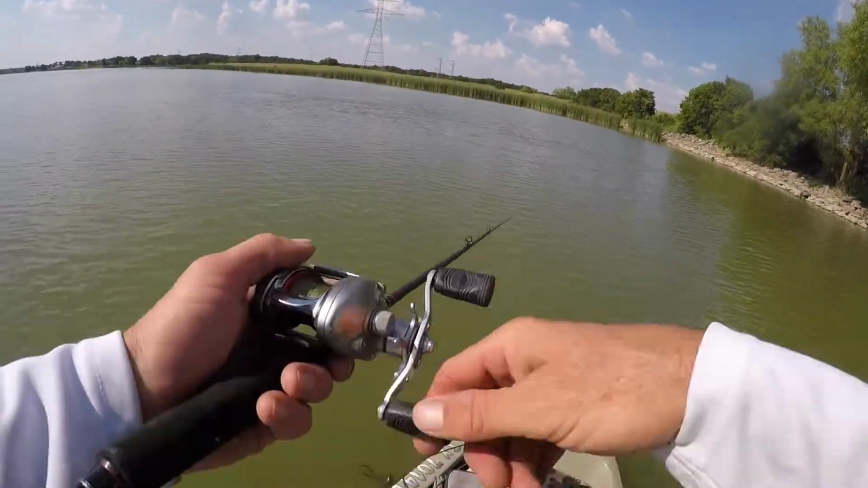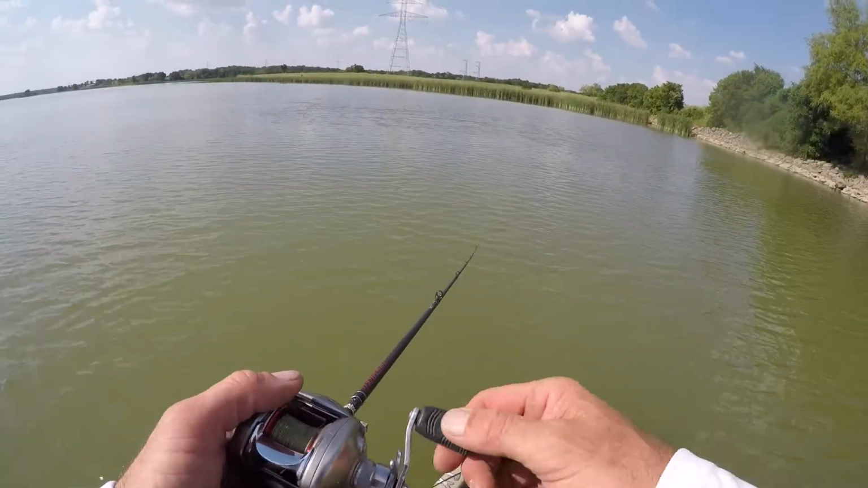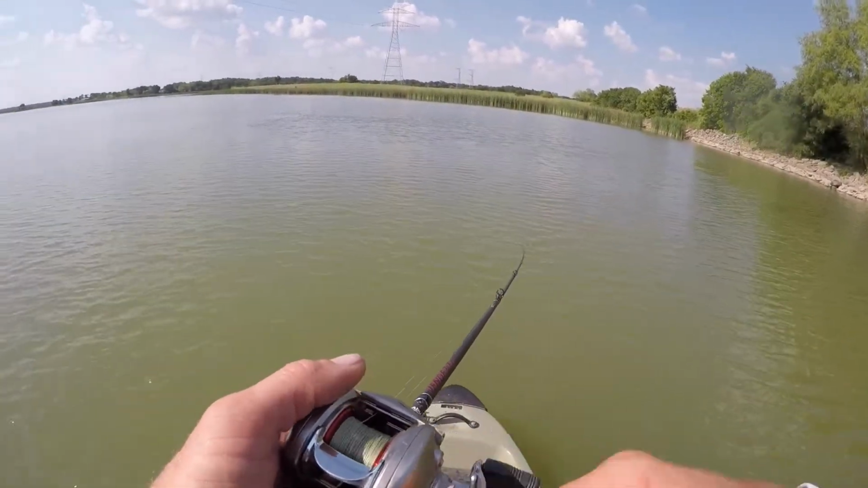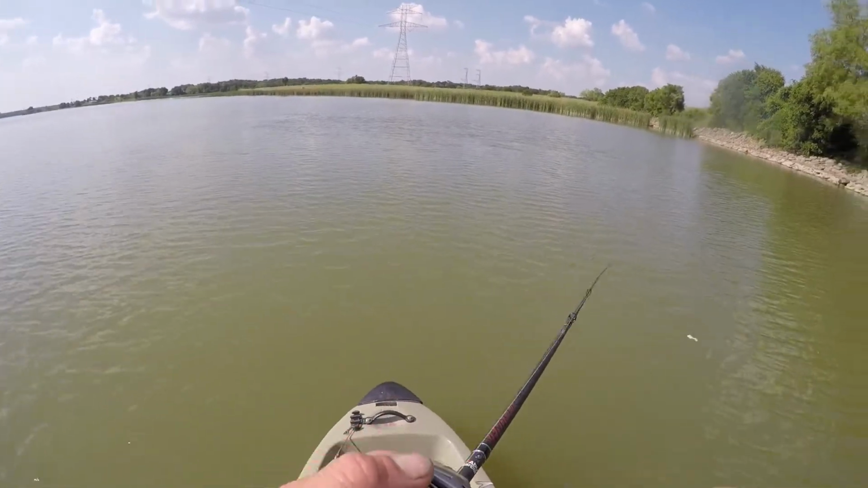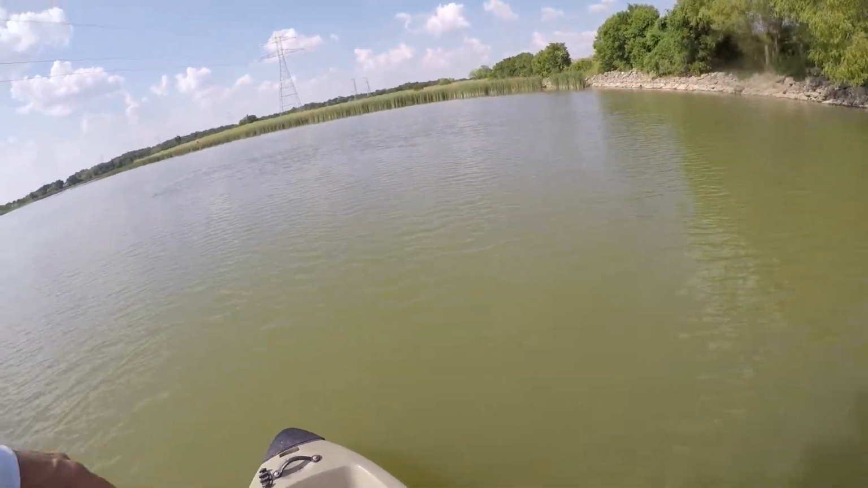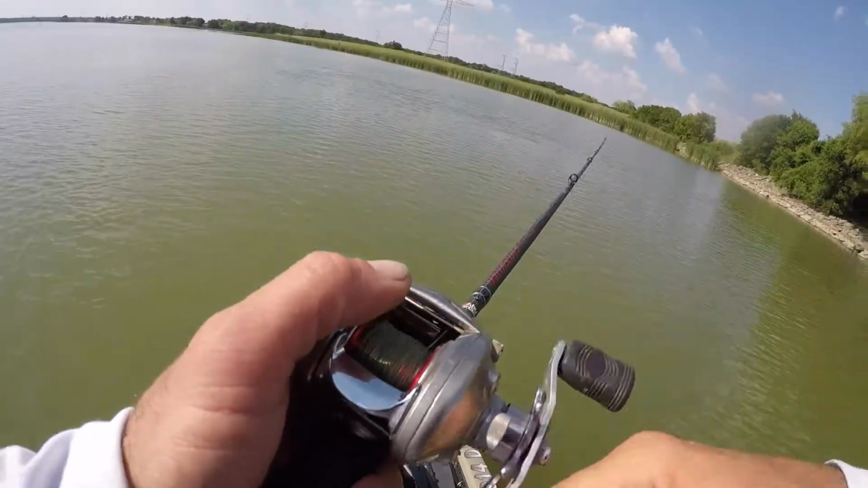Honestly, I haven't been fishing in a while. This morning is the first time I've been out in a pretty good while. There's a little fish that got on, it came back off. My boat's been having some issues, and like I mentioned earlier, I've got that now fixed.